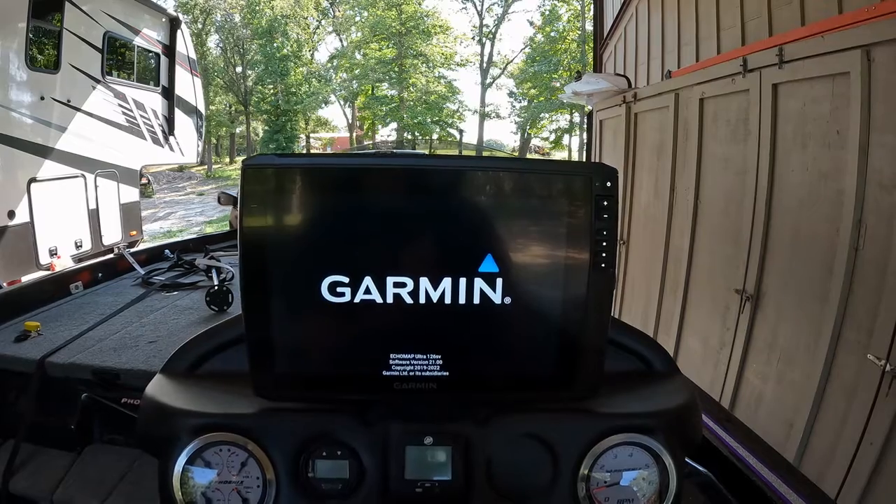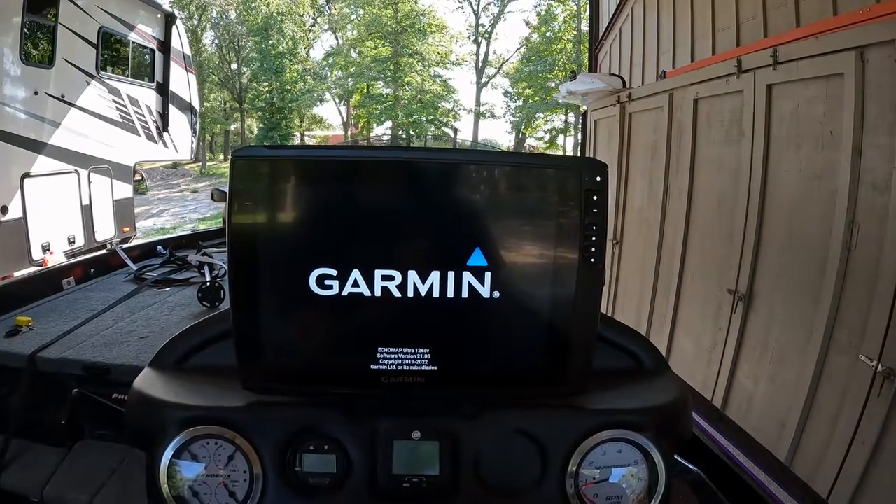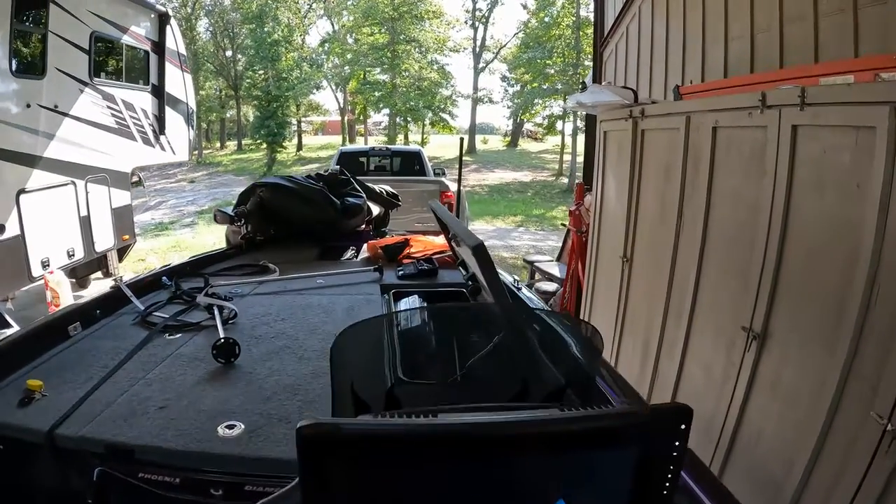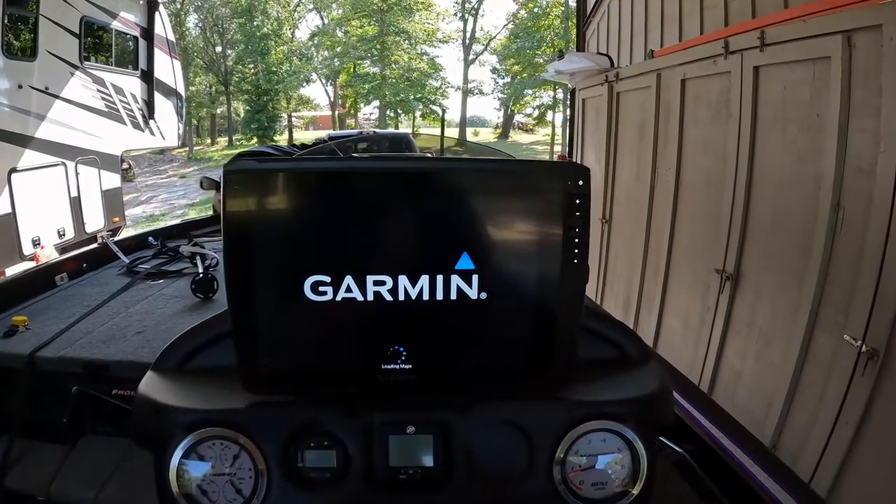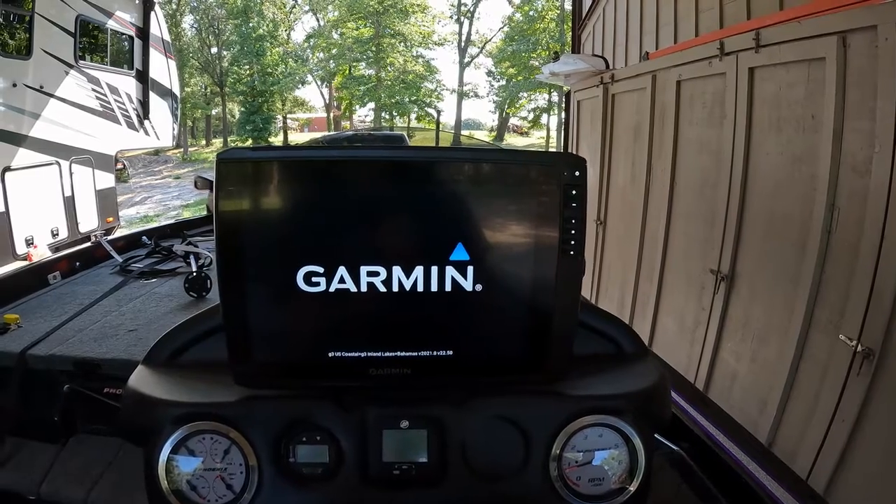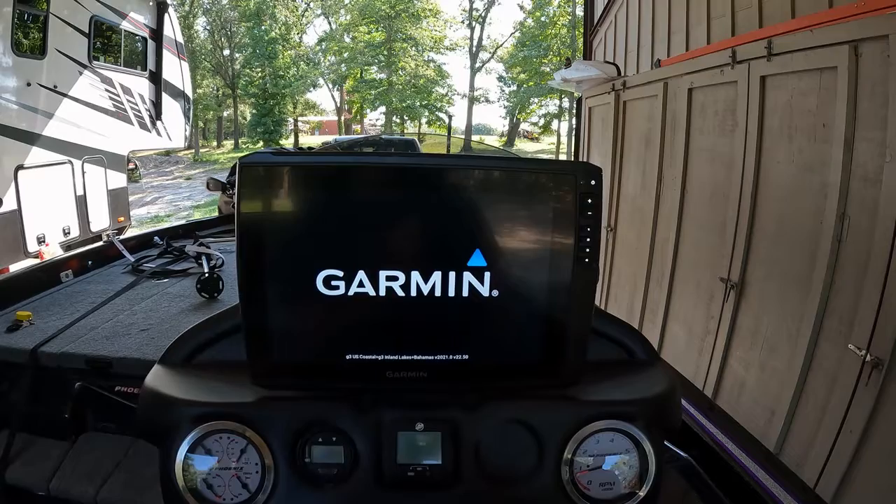Alright, so we've gone in and reconnected every connector on the back of this Garmin unit and all of the components down in my rod locker there, which is the networking components and whatnot. So we're going to boot this bad boy up again and see if the problem persists.